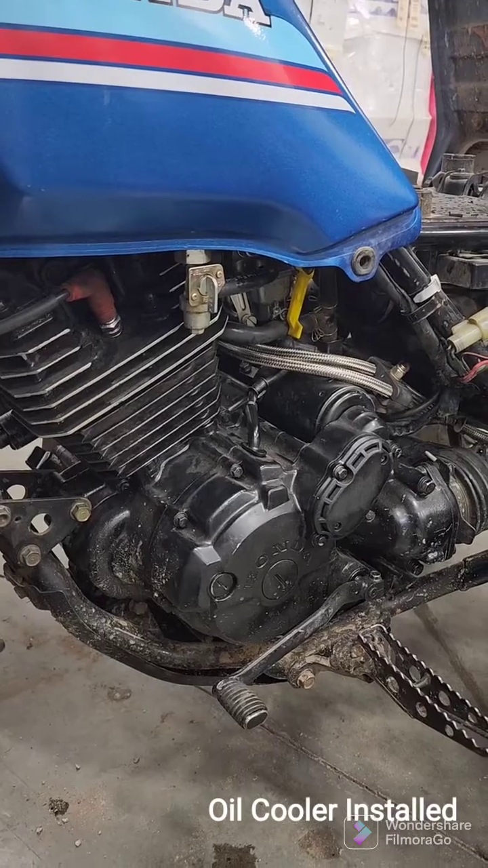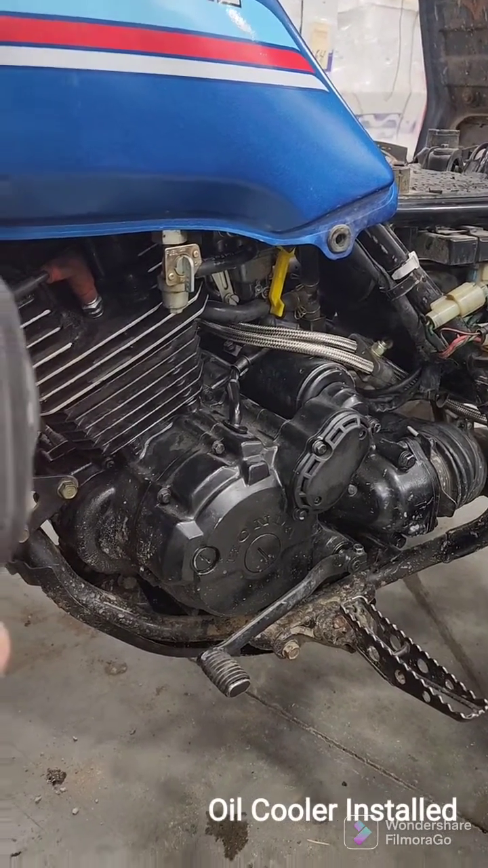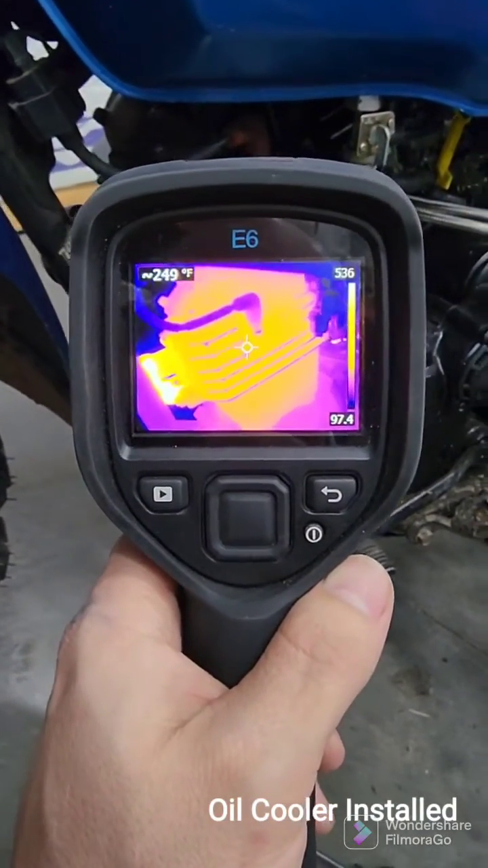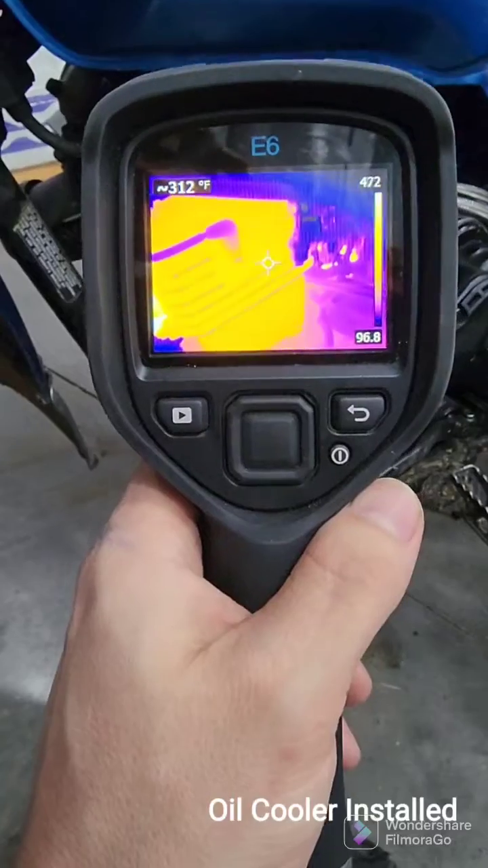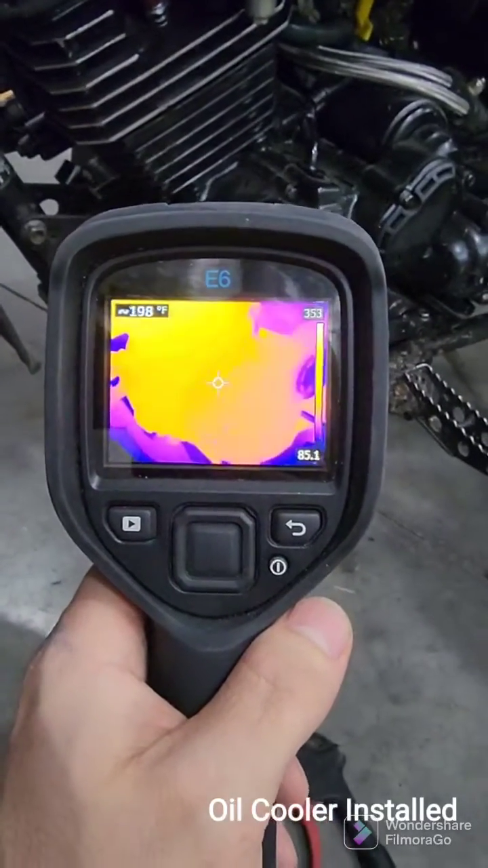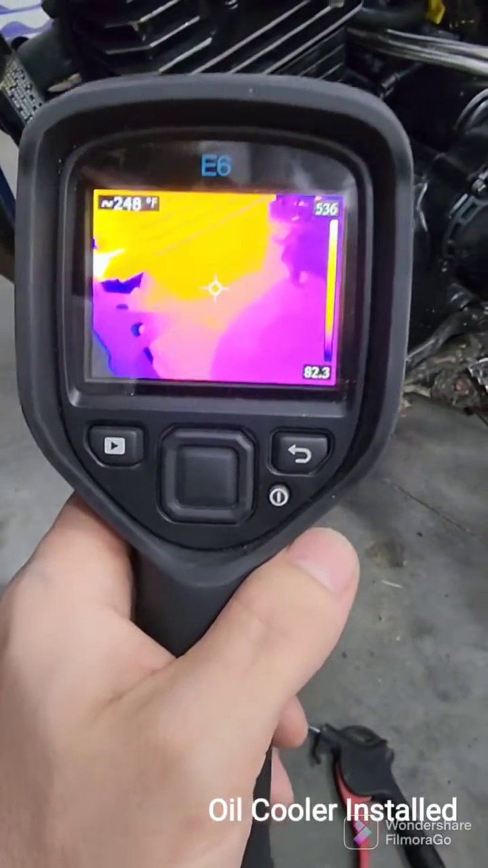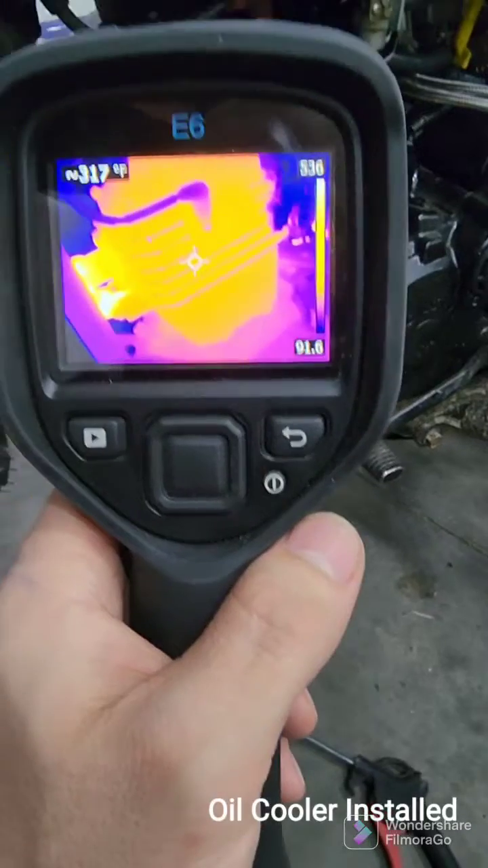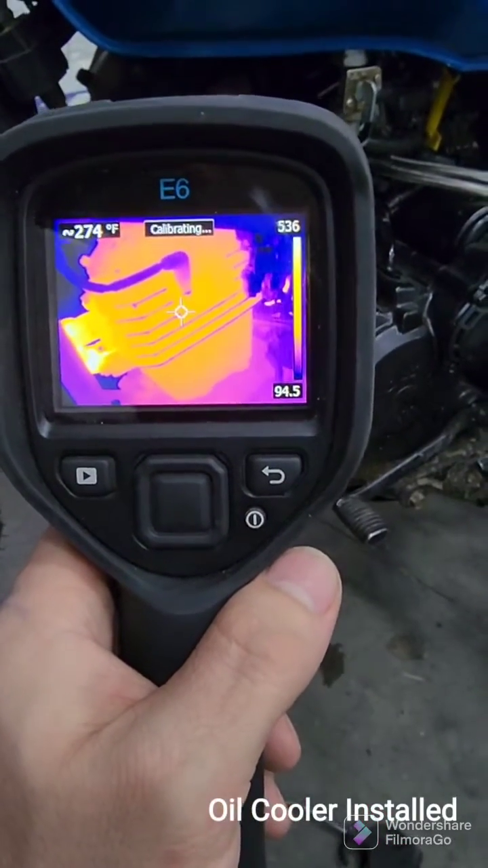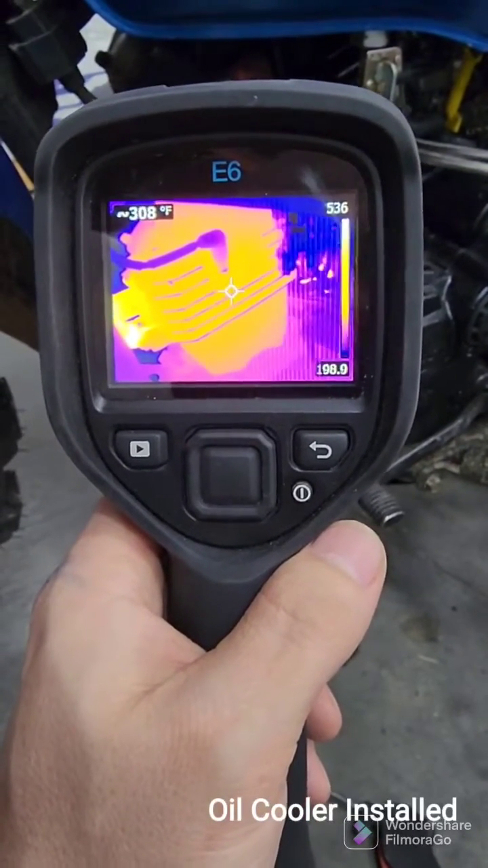So after 2 minutes already, the engine has cooled down considerably to a constant temperature of around 320. And that's exactly how it acted without the oil cooler. Not sure what to think. What do you guys think? Is it worth it? Maybe, maybe not.